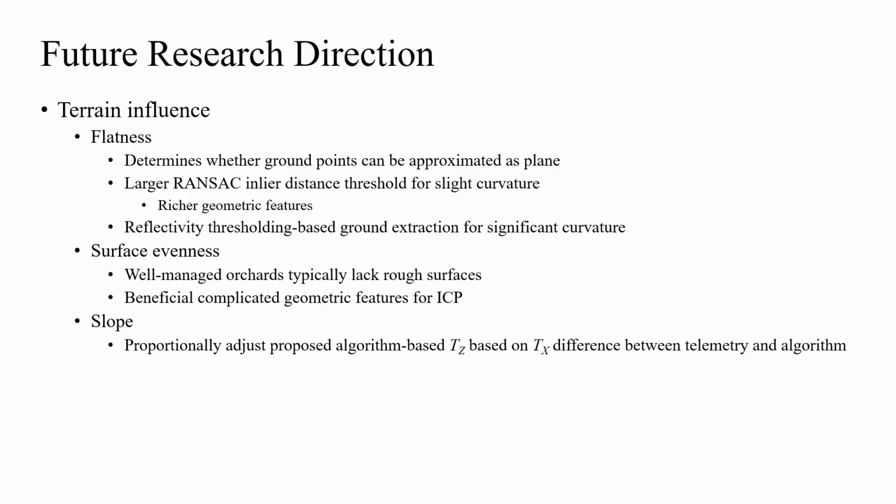With that being said, more research is still needed to verify the performance of our proposed algorithm under complicated, rough landscapes where in-frame ground points have too much height variations to be treated as planes.